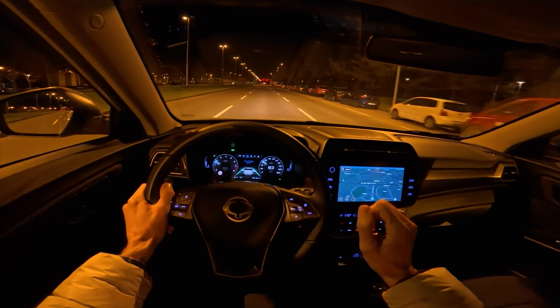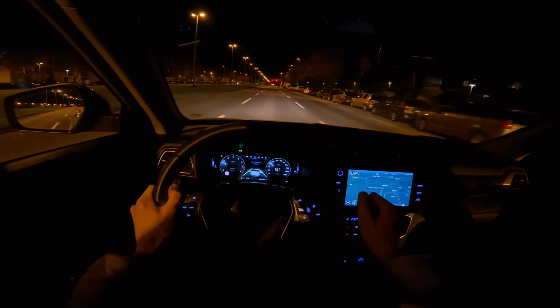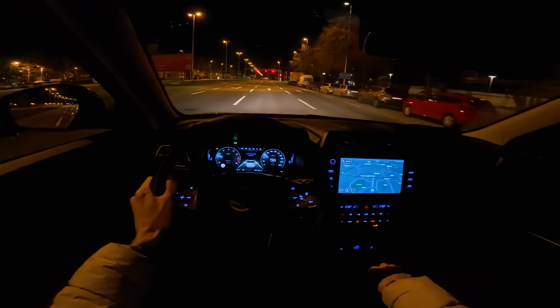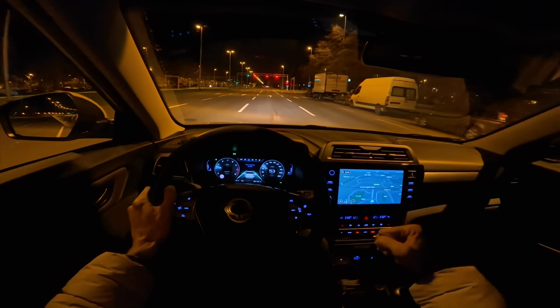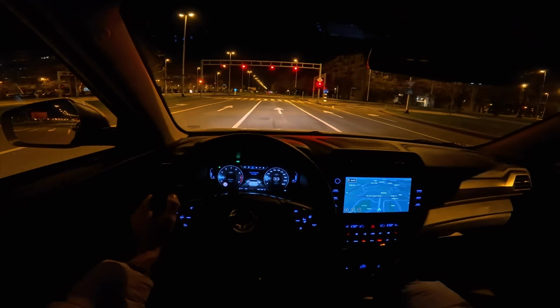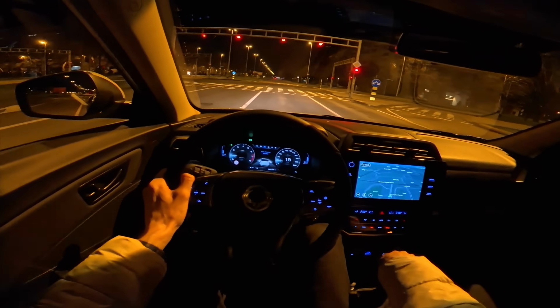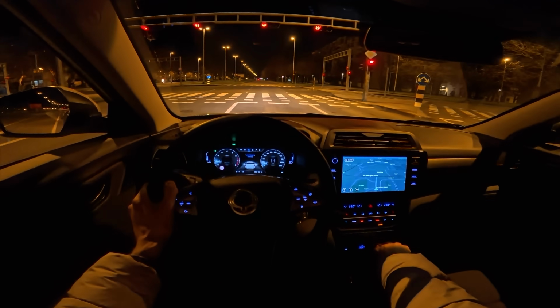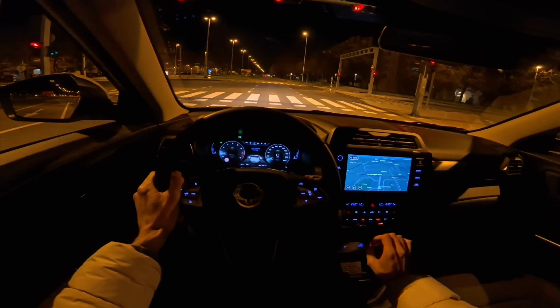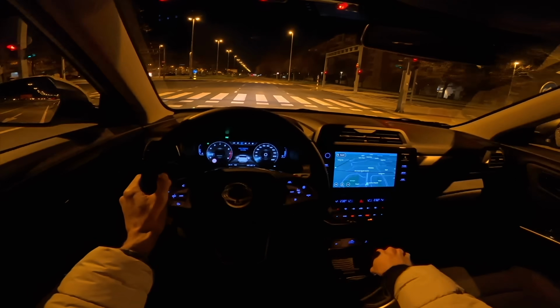Because if you're just a little bit faster or more aggressive, you're just forcing it. It's not really smooth. But if you just feel it, as my driving instructor would say, I still remember that, then you're going to hit it just perfectly, and it's going to be very gentle.